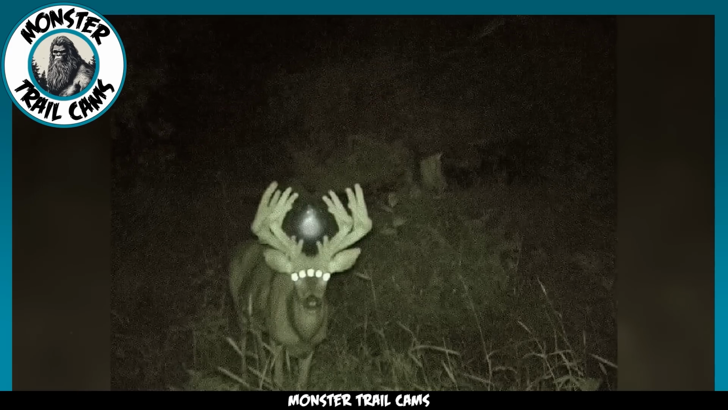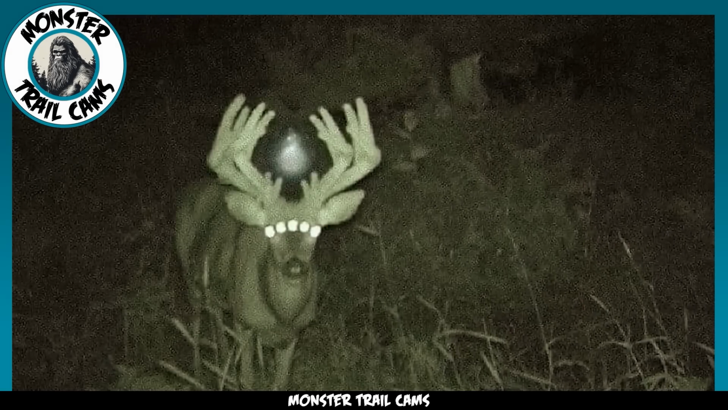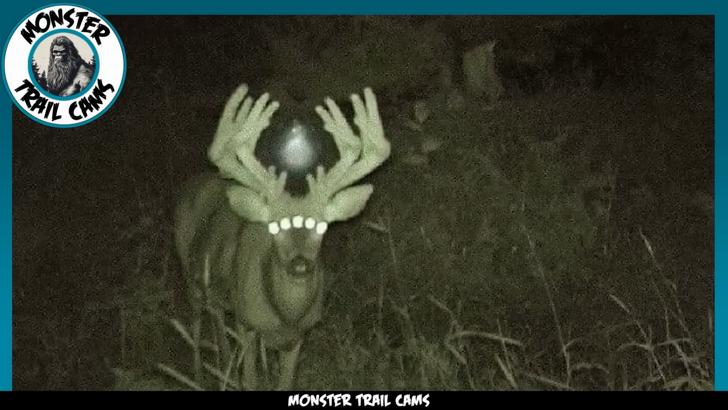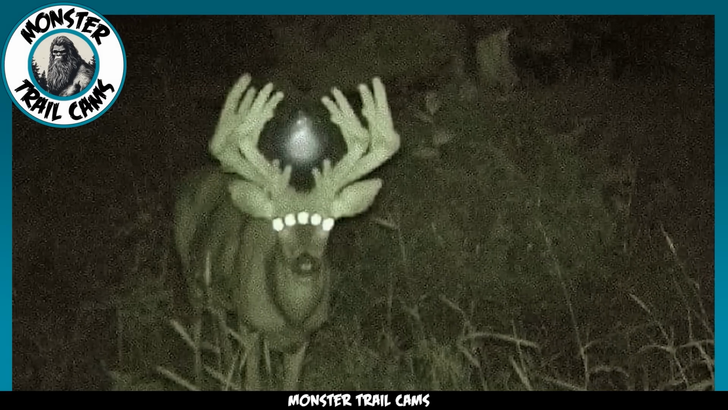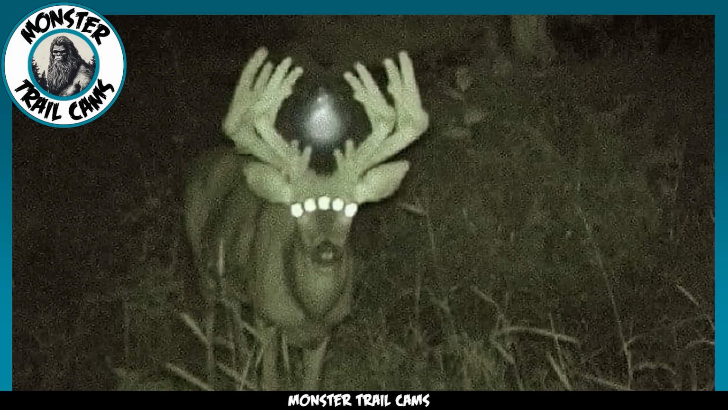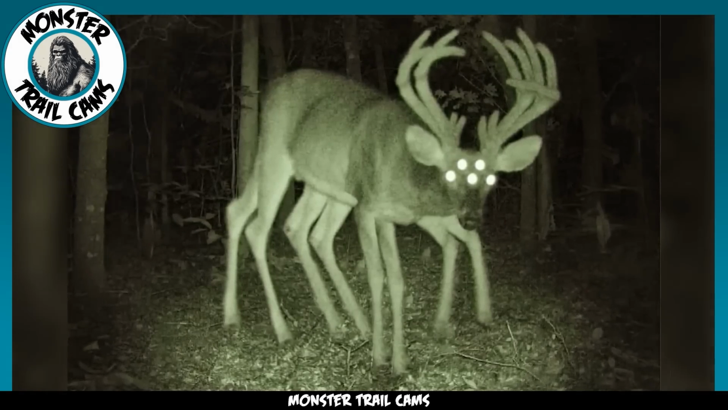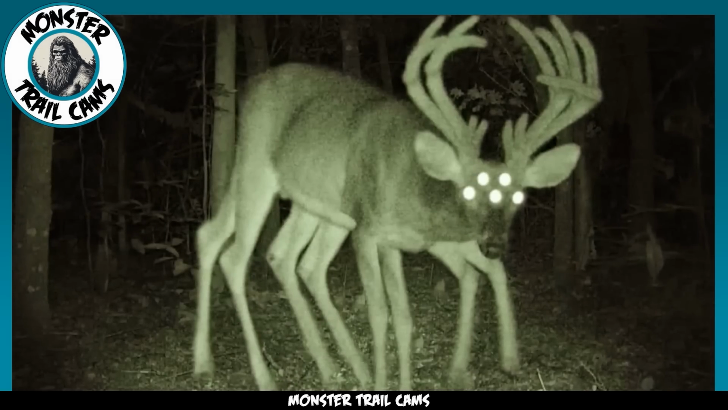Next up, we have another deer caught on a trail cam. This deer, however, is a little more frightening than the previous ones. I don't need to tell you what is wrong with this beast. Between its numerous eyes, legs, and double set of antlers, it is obvious we are looking at some type of supernatural monstrosity. In some ancient and nearly forgotten pagan religions, forest spirits have been described with similar characteristics as this creature we are looking at here.